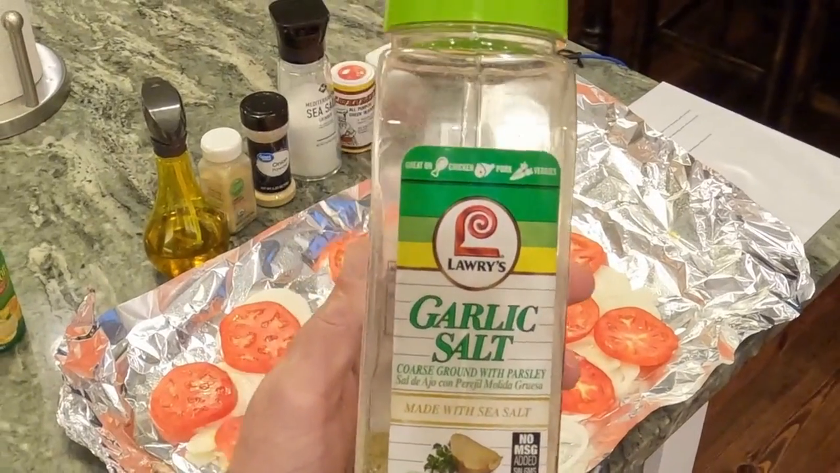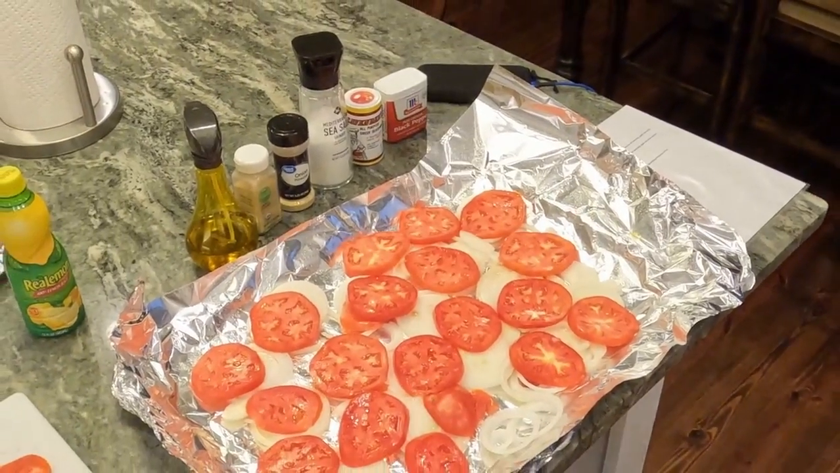Now we're using a little Lowry's garlic salt. This stuff's awesome.